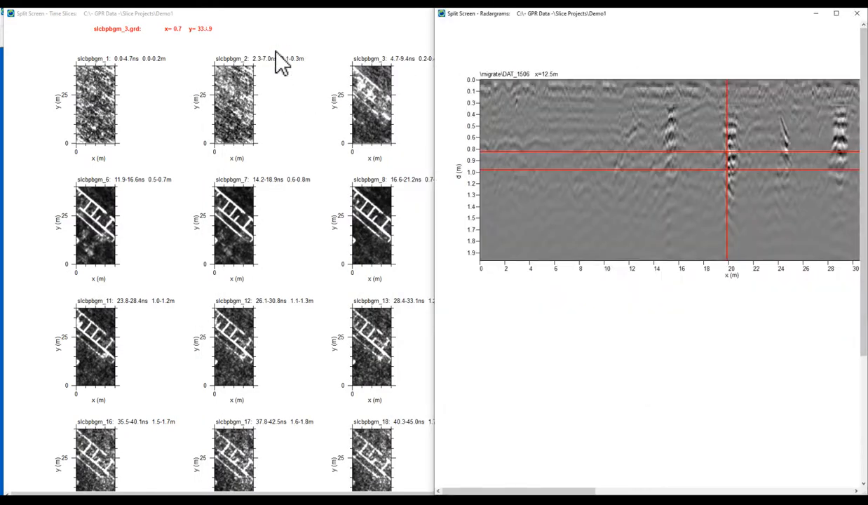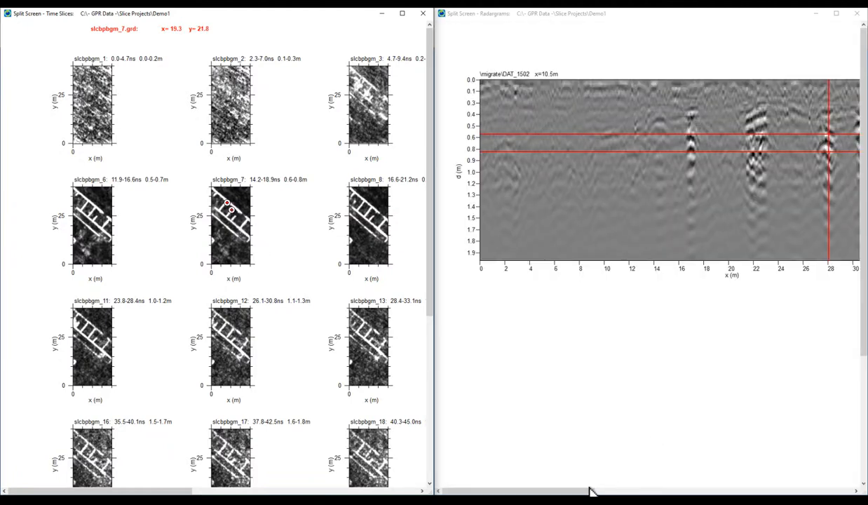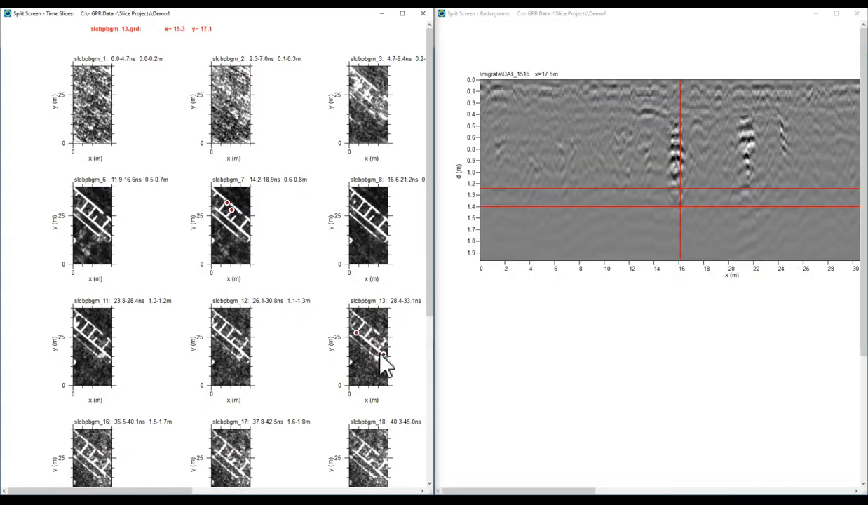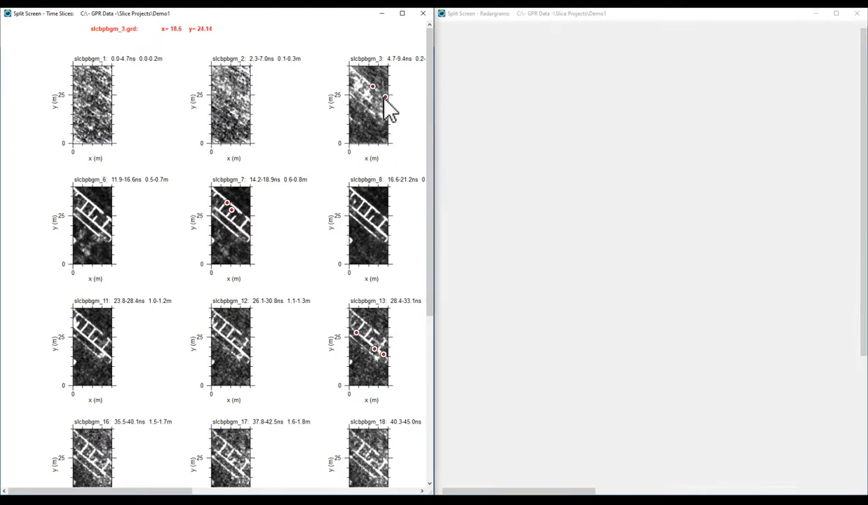So let's just put these side by side. So you can very clearly see what it is that is creating the response in the time slice itself.